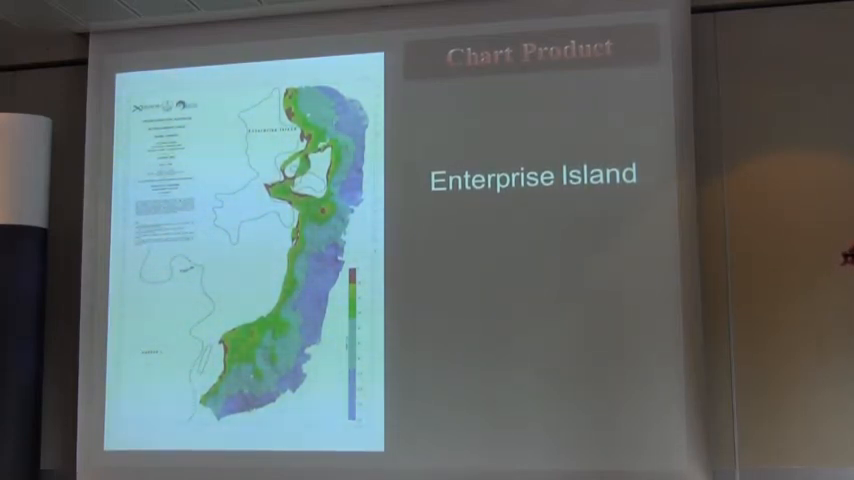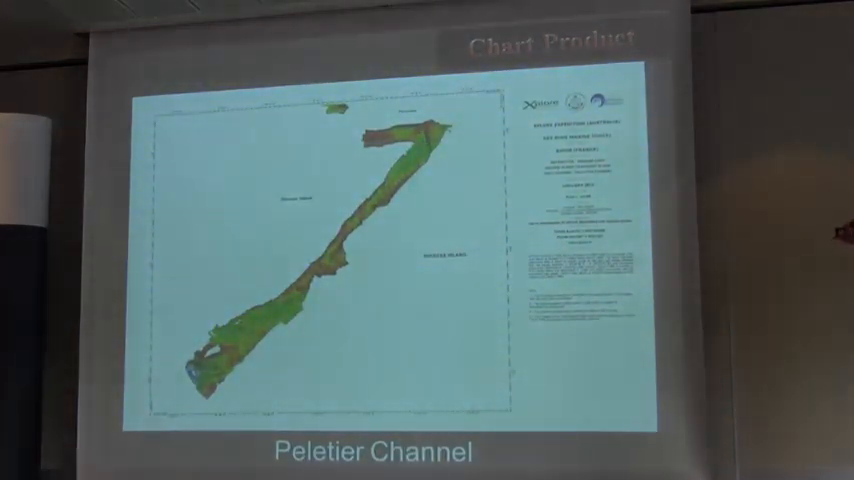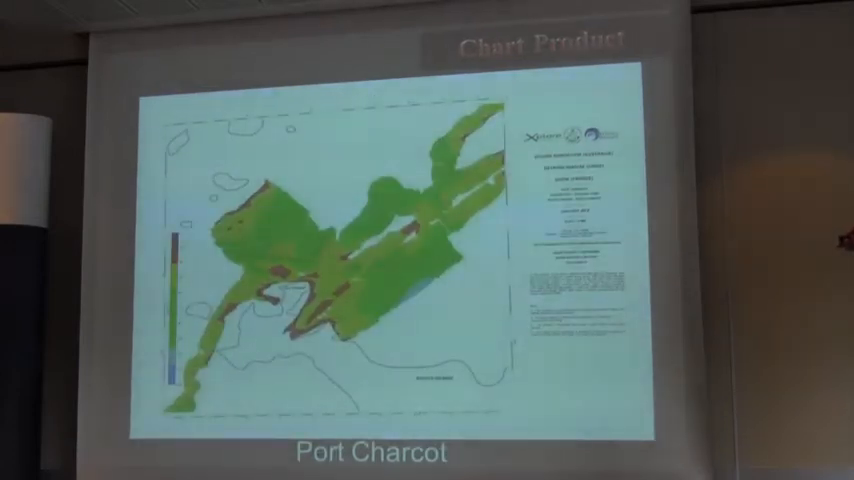So the chart products, there are 3 examples here, which I'll just quickly flick through. We hope to have these charts on vessels which are going down to the Antarctic for this next season. There was the first one there, the second one here for Peltier Channel, and also the third one there for Port Charcot. It's going to be a real pleasure to let some of the captains on all the ships and also small vessels use some of these and give them a little bit of extra help, because anyone who goes down there, they're good mariners. It's amazing what they do.